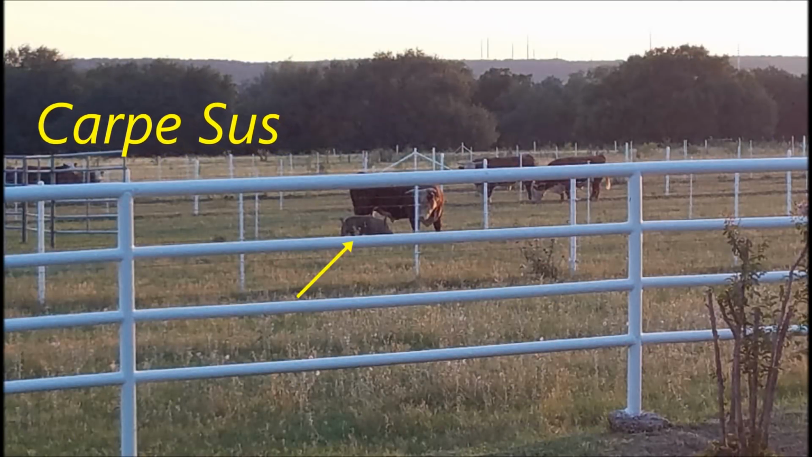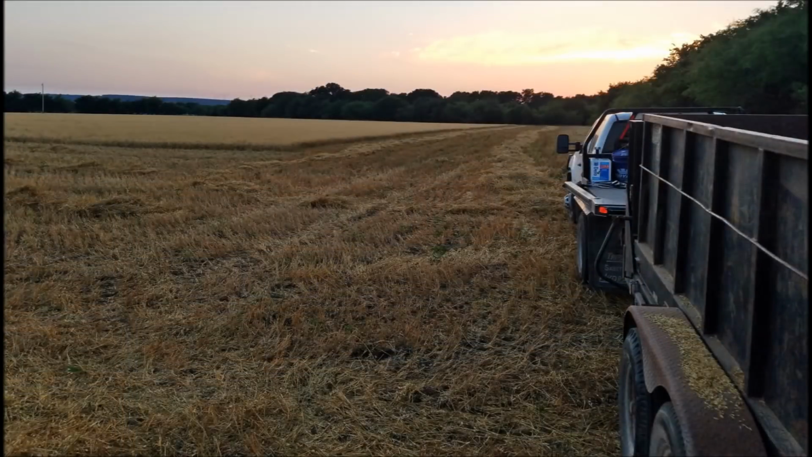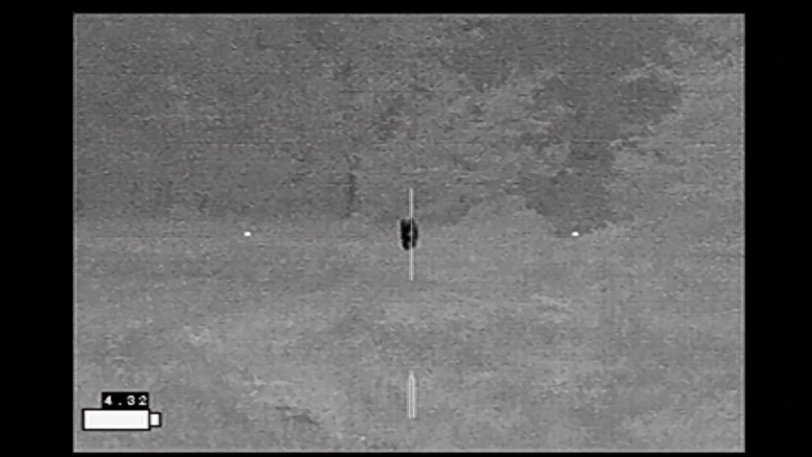Carpe Sus went hunting down in Bosque County, Texas, and in the pasture across the road from where we're hunting, spied this feral hog headbutting with one of the bulls. That was interesting. We came in and discovered that our oats field was partially harvested and thought this would be great. It would make it a lot easier to get around the field to shoot some of the hogs.